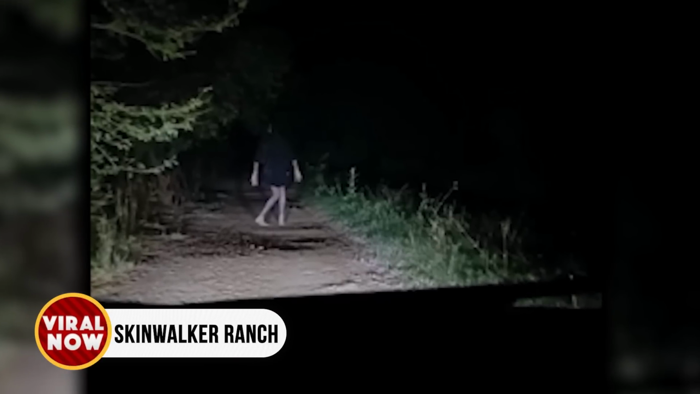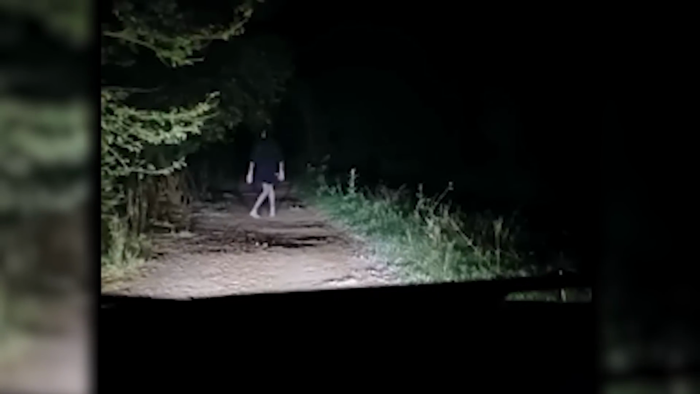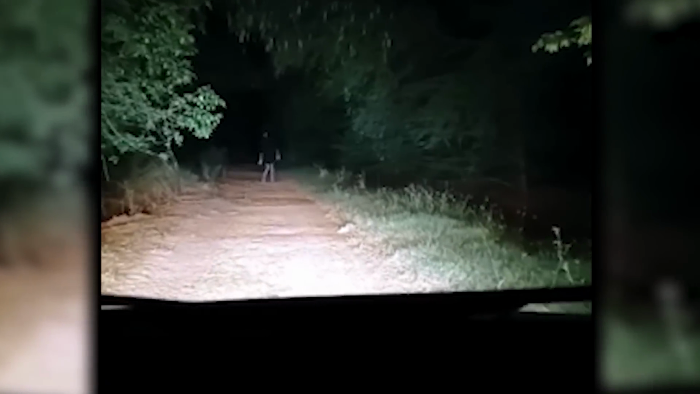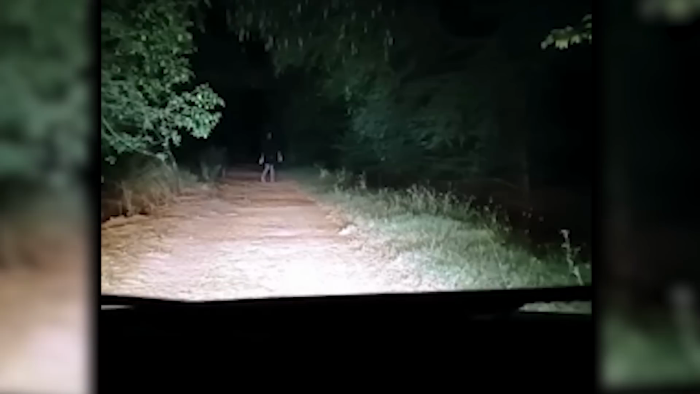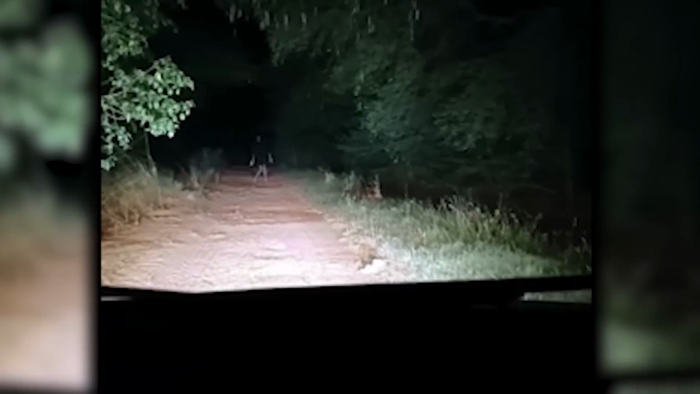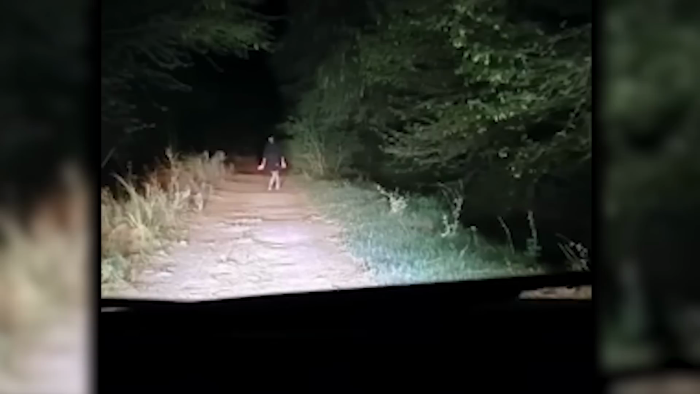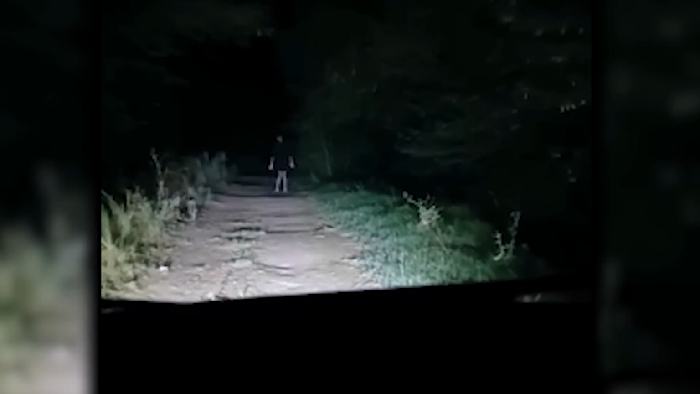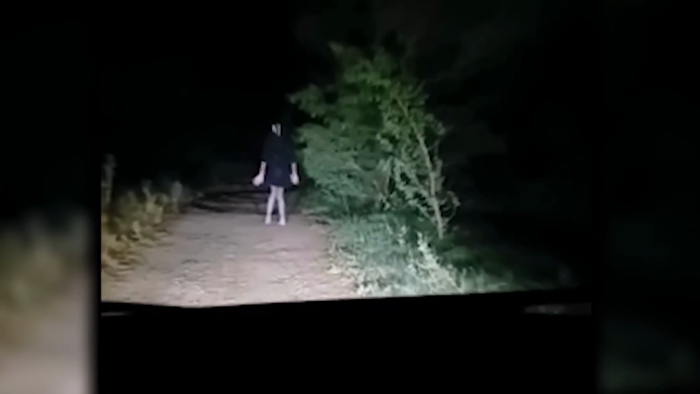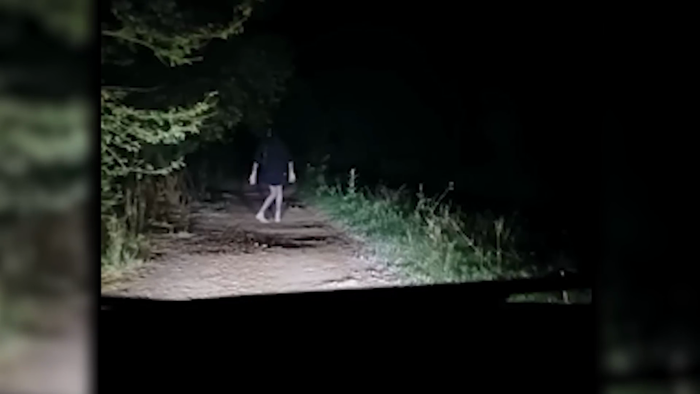Skinwalker Ranch. If this wasn't caught on camera, no one would have believed it. And I still don't, so let's see. A creature with a twisted body was allegedly caught on Skinwalker Ranch in the peaceful loneliness of the night. If this was a true Skinwalker, then it was haunting. It couldn't walk properly, kept swaying left and right in a motion that was inhuman. What's actually baffling is its lack of care for acknowledging the car behind it.